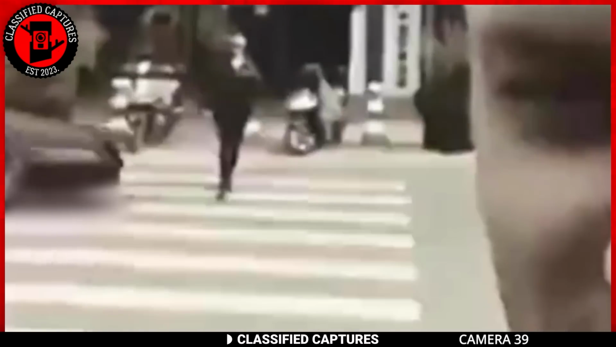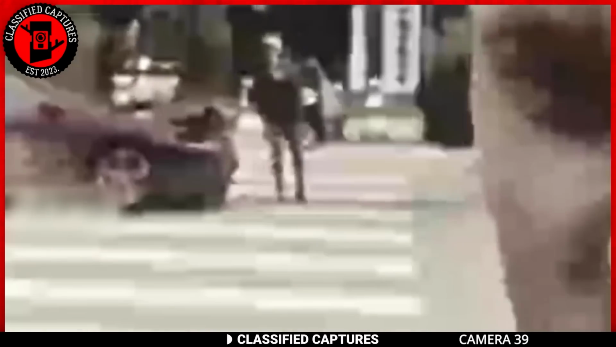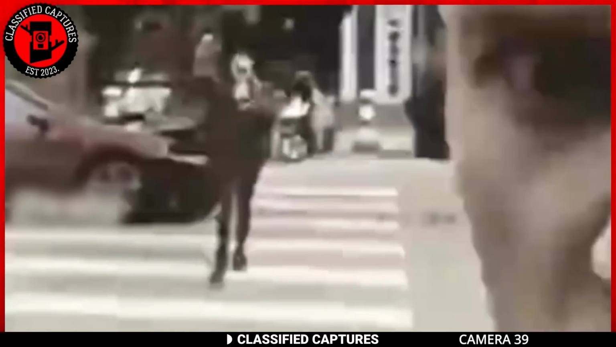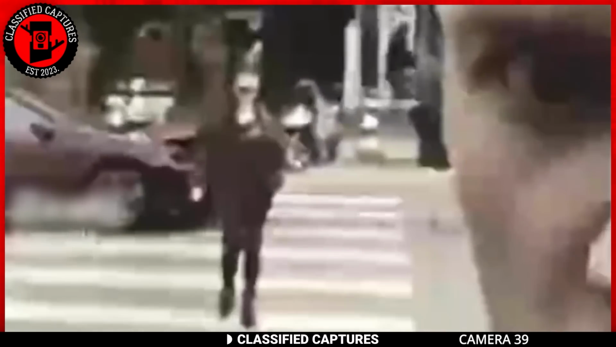On the other hand, let's take a look at the car. The car seems to have crashed into an invisible wall because the hood of the car was messed up. Did she have an angel protecting her she couldn't see, or was there something else at play?